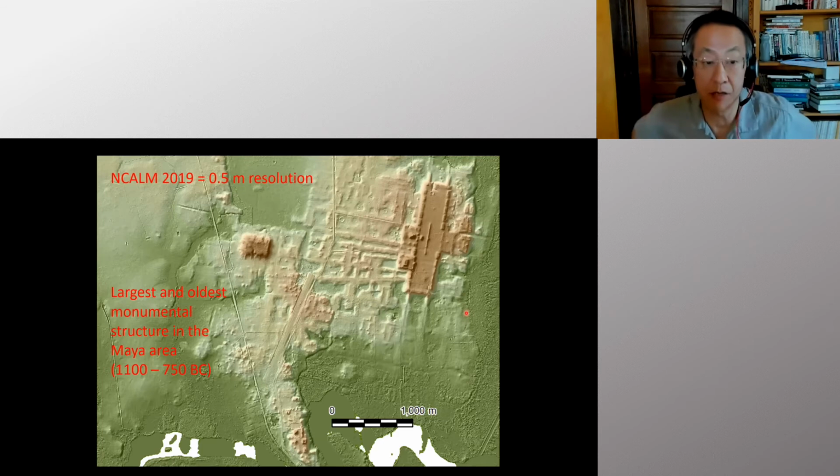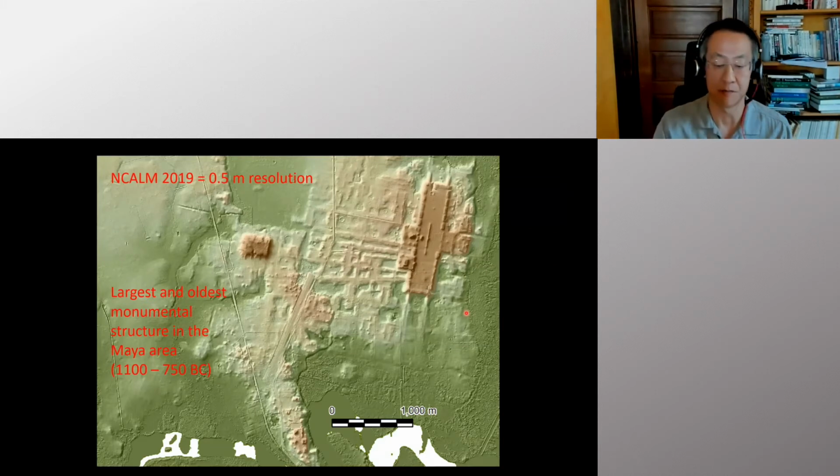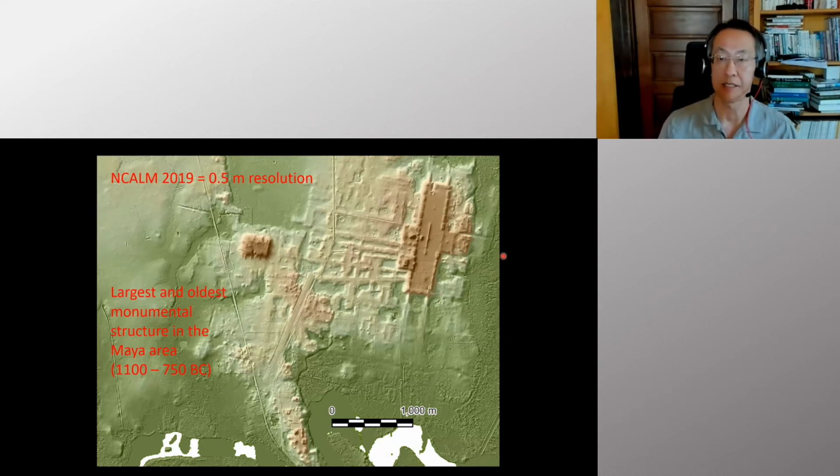Actually, this turned out to be the largest and the oldest monumental construction in the entire Maya history in terms of construction volume. The remarkable thing is that, again, nobody knew about this huge site because it's so hard to recognize this horizontally large site when you are on the ground level.